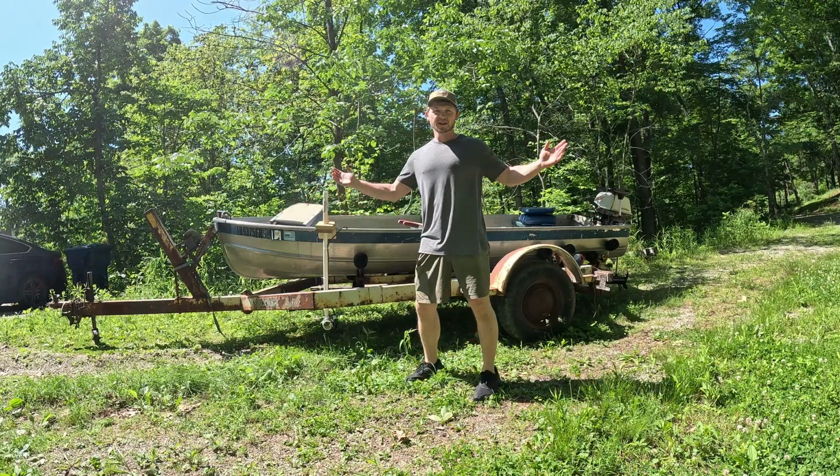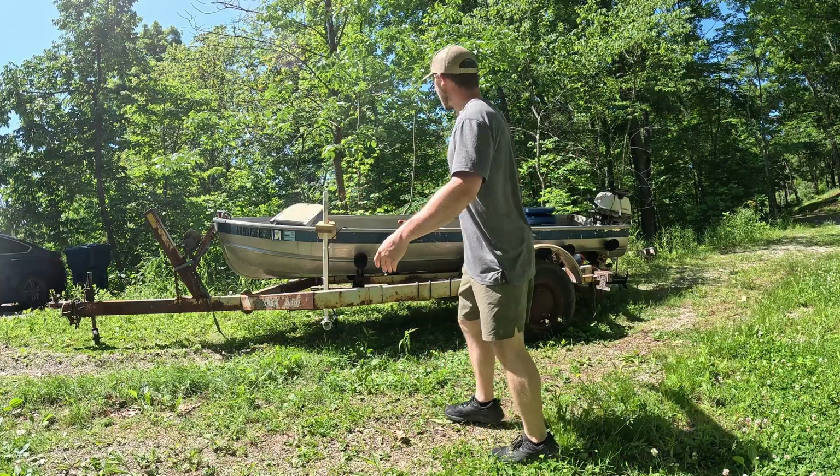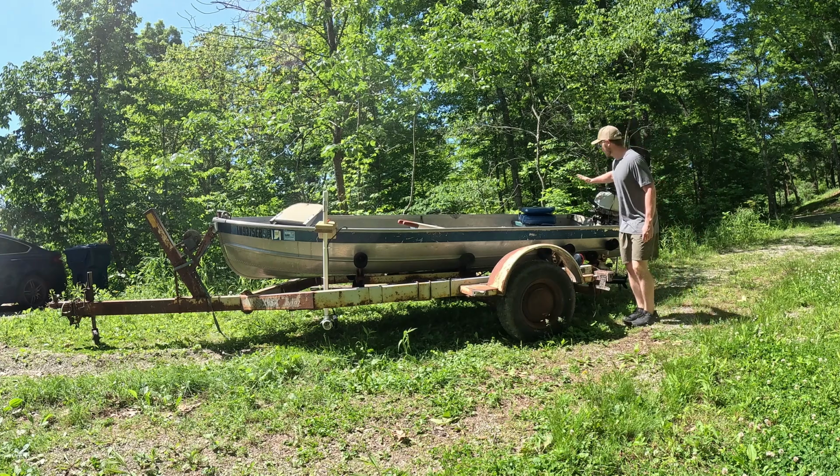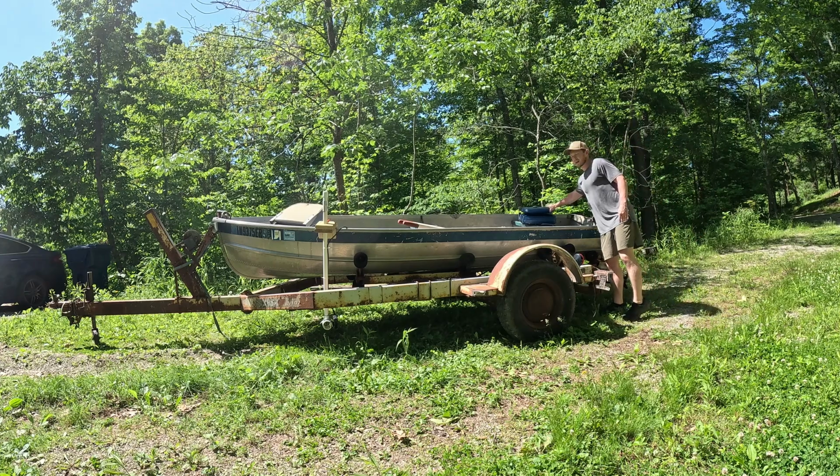Okay, so we're set up. This is it. This is our setup. This is how we've been fishing. So at the back of the boat, where I've been sitting, right here in the captain's chair.